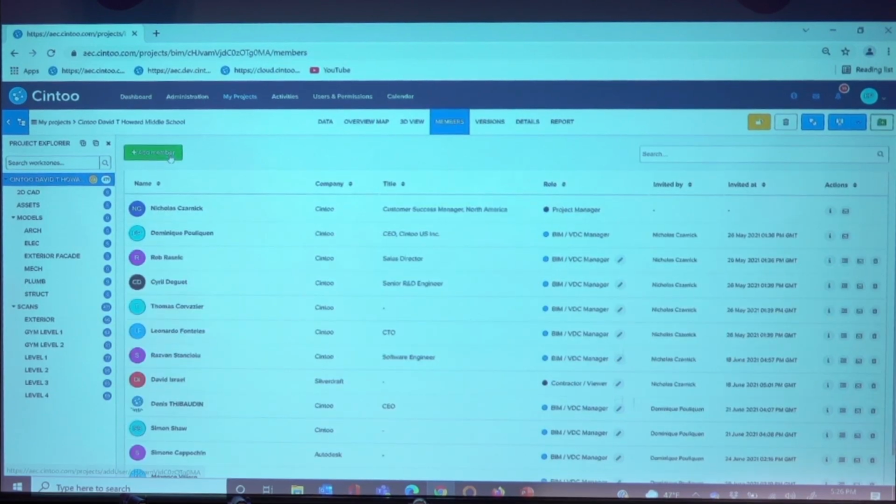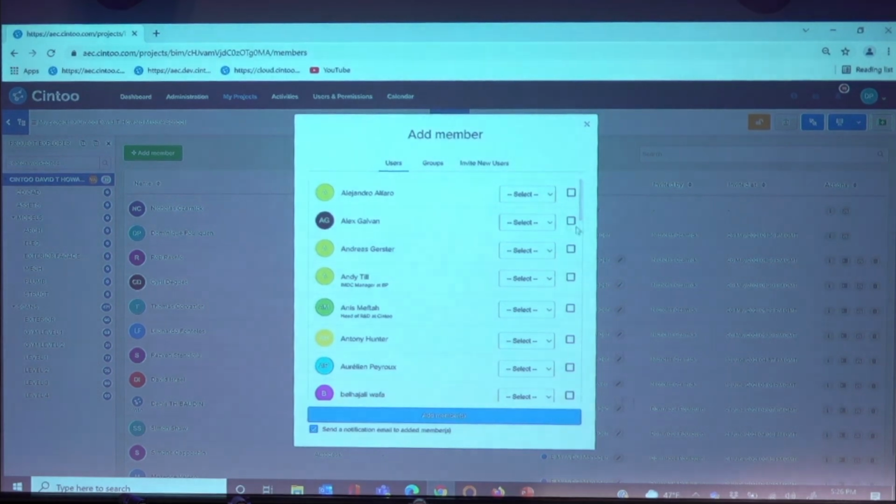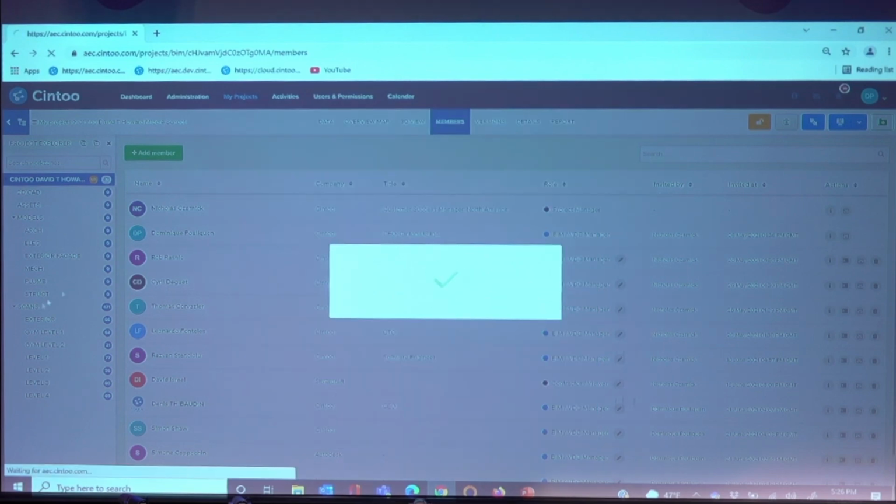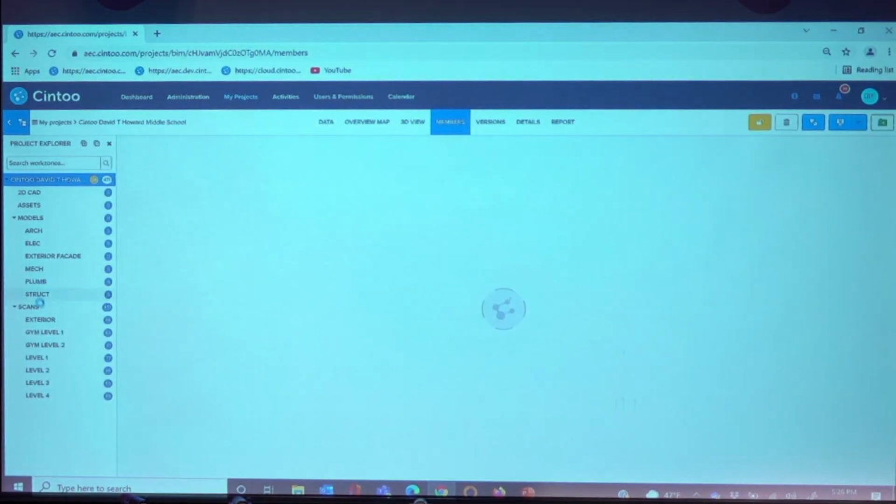Okay, so when I add a member, I will add my colleague Alex here. On this project, I will tell him, you will have the role of view only. Okay, and this is how I'm going to invite you to this project. Or I can invite other people to a work zone only, in which case those contractors, for example, will be able to see only this work zone.